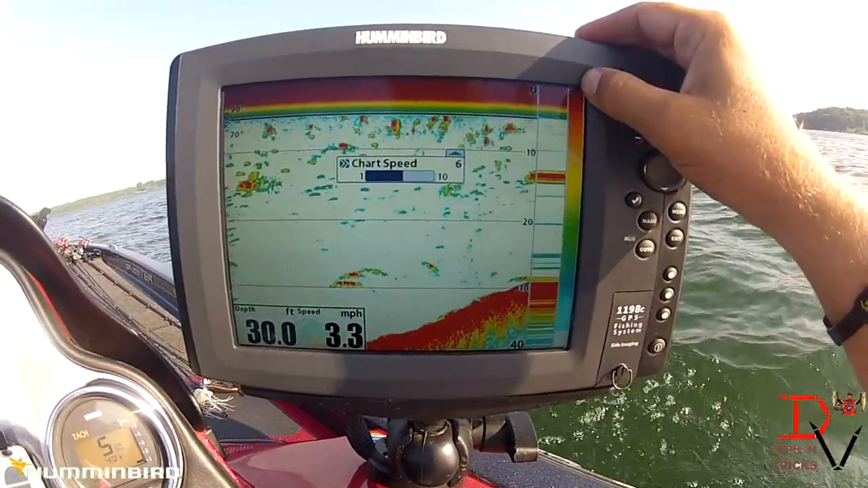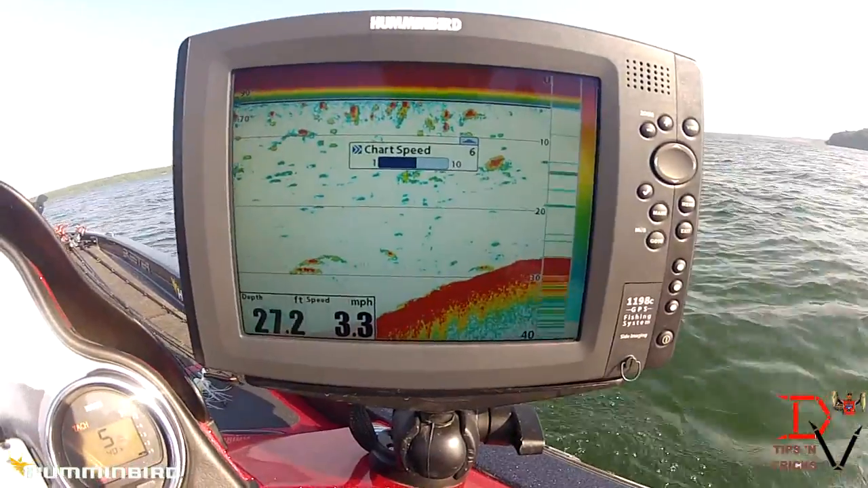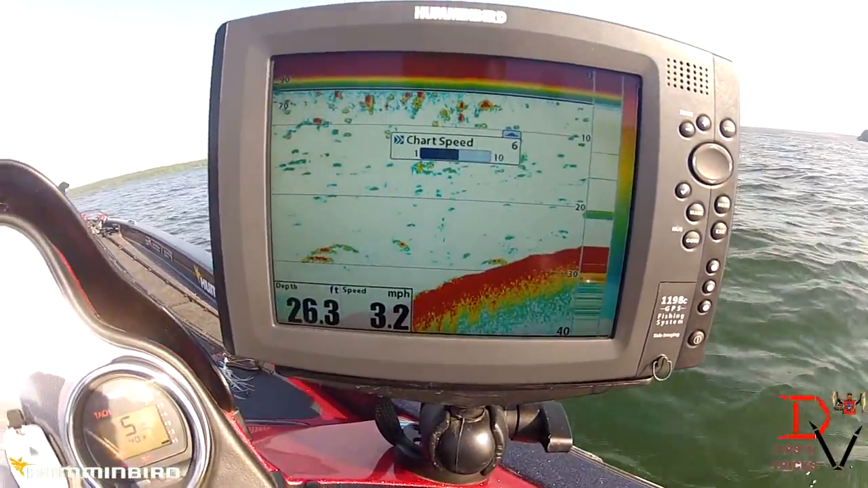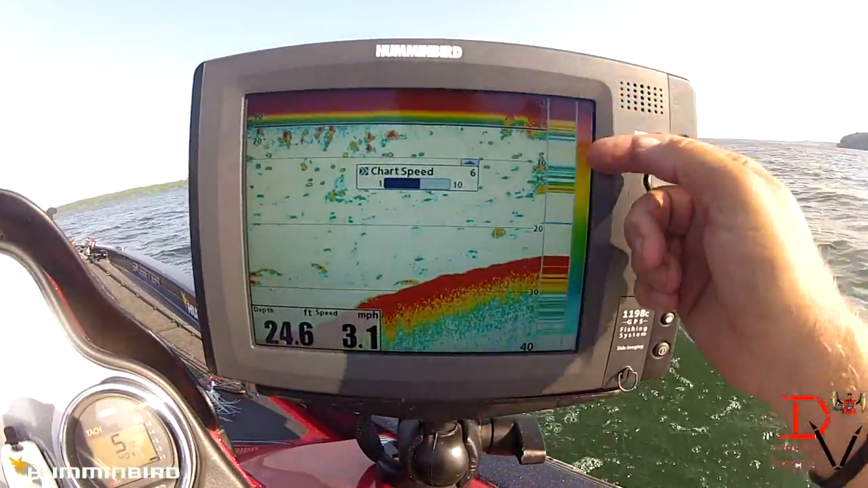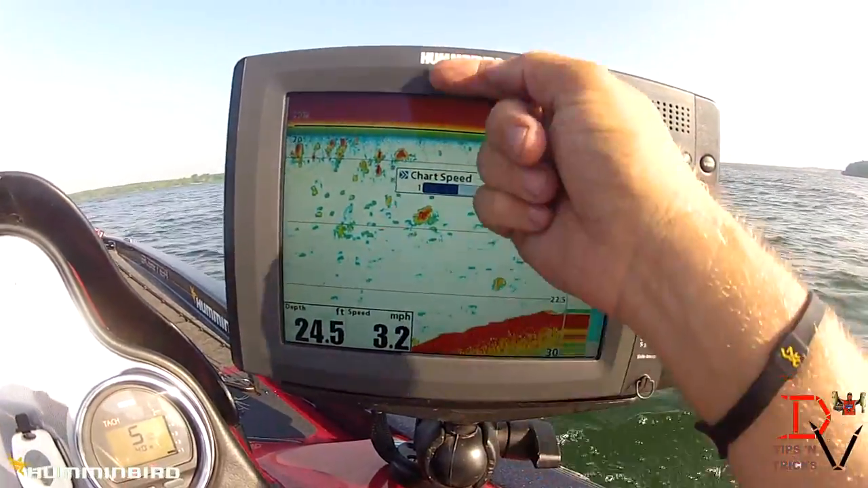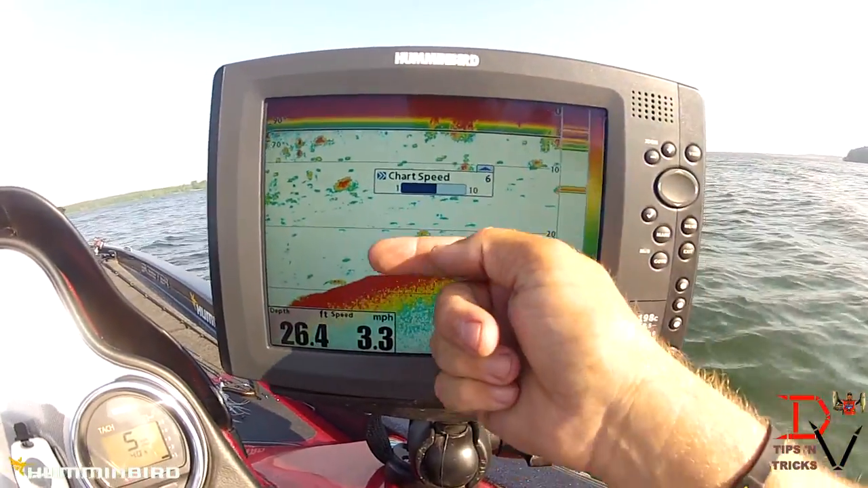Now, one of the things with being in original color palette, we'll go through this, but my strongest returns are the top here, the reds. My weakest returns are the blue. One thing about Humminbird sonar is the more directly that fish is below the boat, the stronger the return. If that fish is sitting right under the, if we use this Humminbird decal as the transducer, this is the